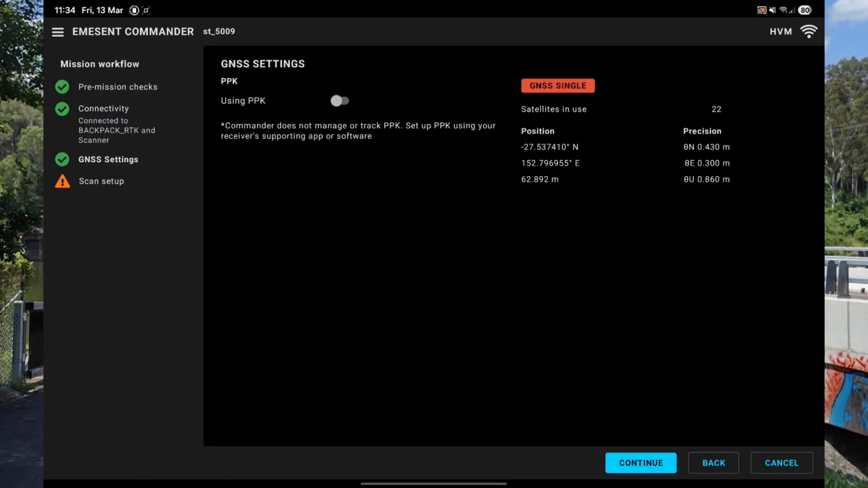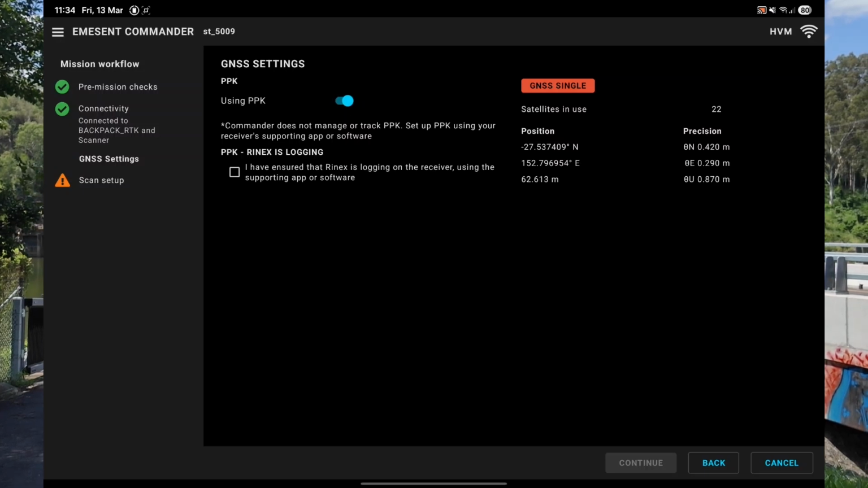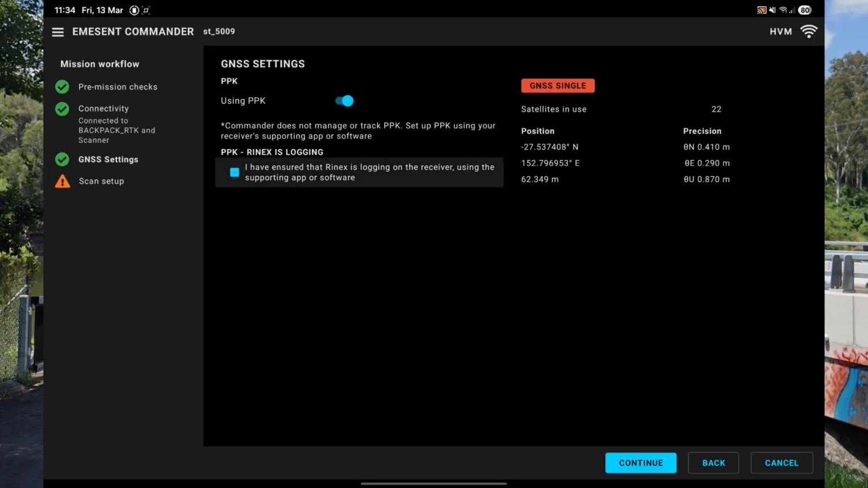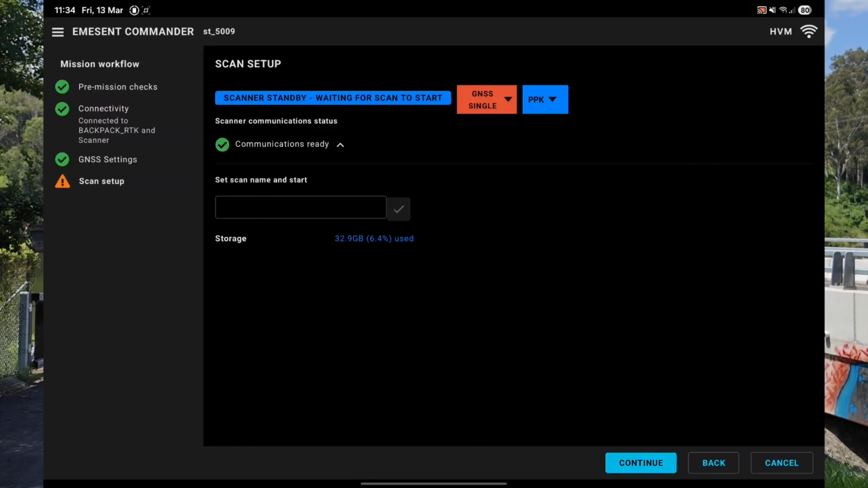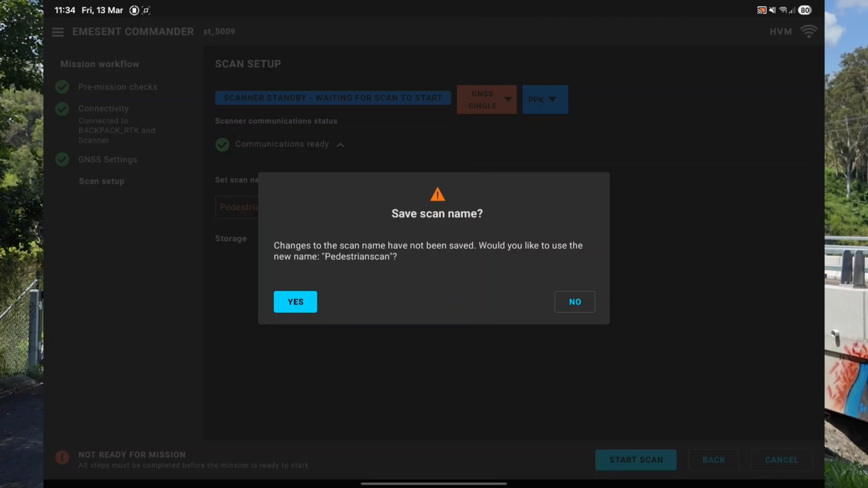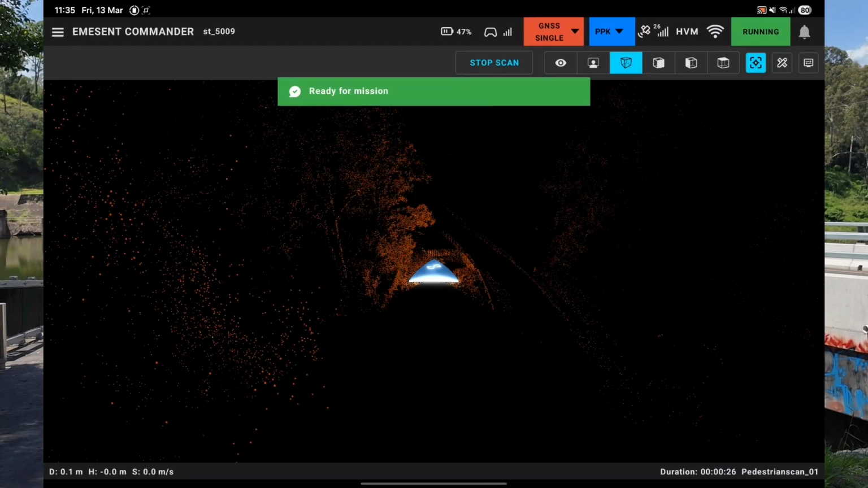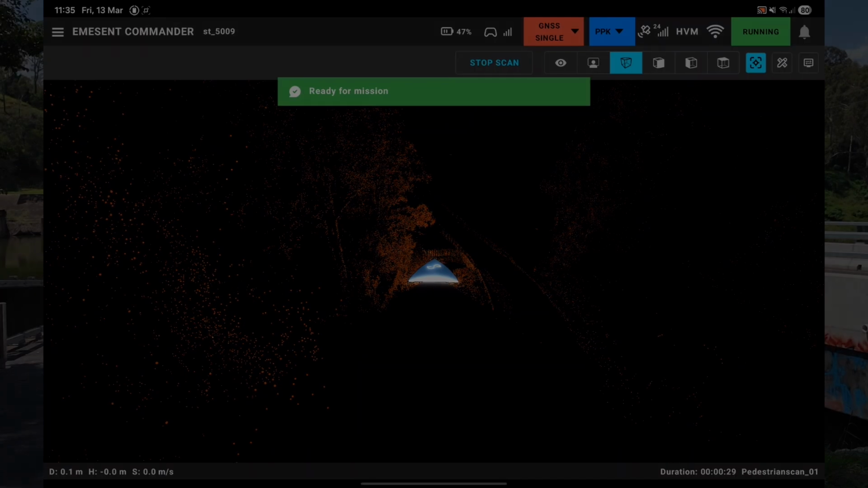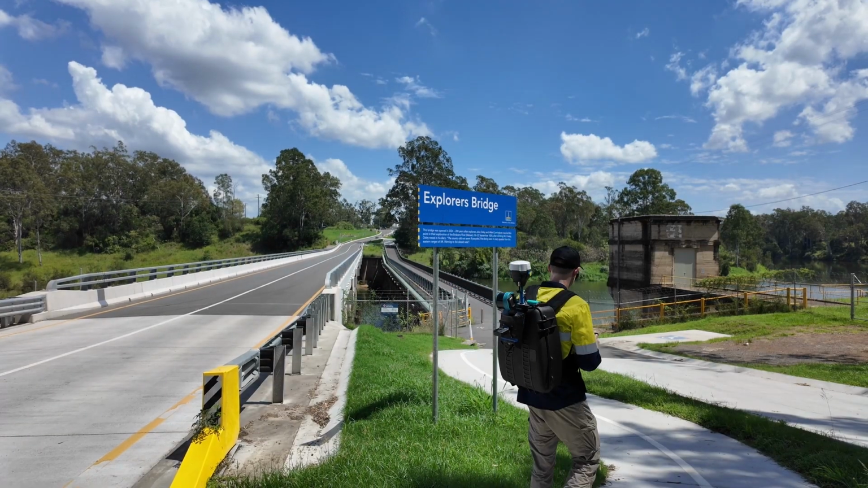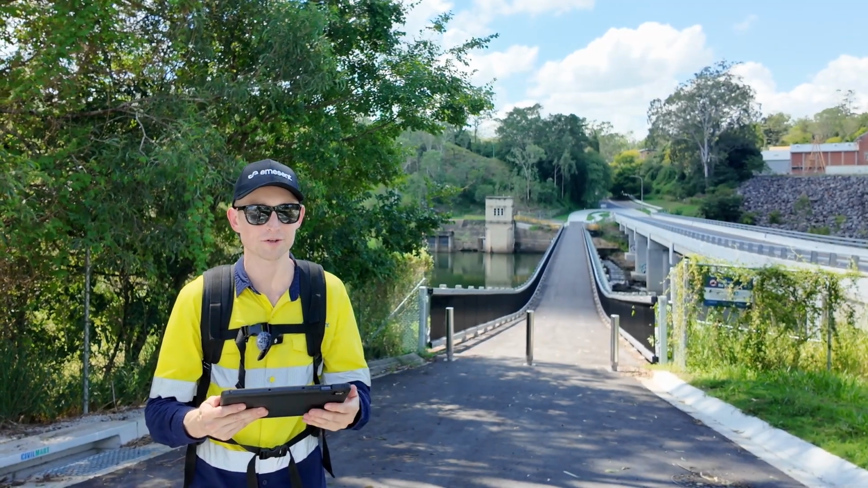Here I have the option to use PPK in the scan, which I'm going to enable. Commander gives me a reminder to ensure that RINEX is logging on my receivers, which I know it is, so I'm going to check that and hit continue. I'm going to name my scan and start my scan. Okay, Hovermap's now ready, so I'm going to go scan the bridge. Okay, we've finished capturing the pedestrian bridge, so I'm going to stop the scan in Commander.